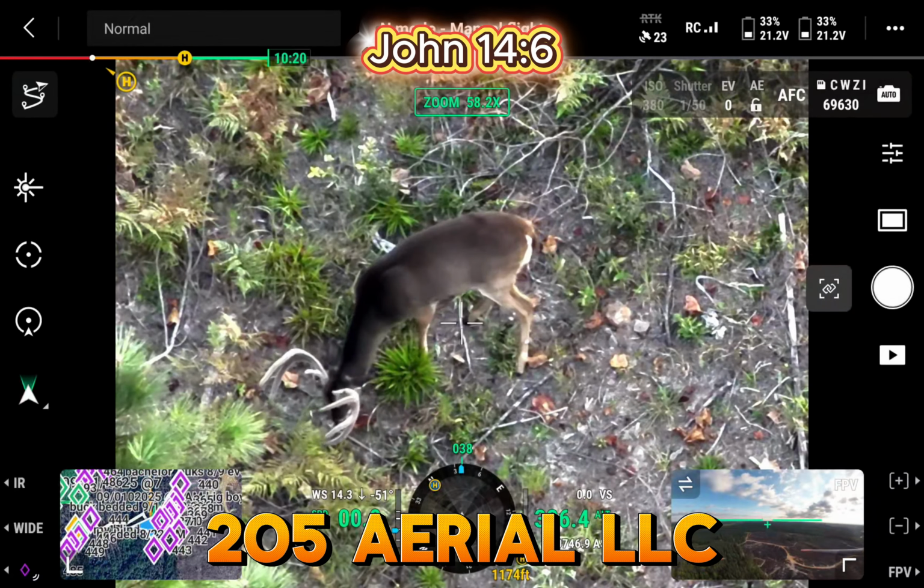He's got more of a taller rack, whereas the one I call Big Boy is just more wide, and his brow tines are wider. The other one's a 5.5-year-old. He may be six. The other one may be 6.5. I mean, it was a nice buck last year, and this year it's just still a giant.